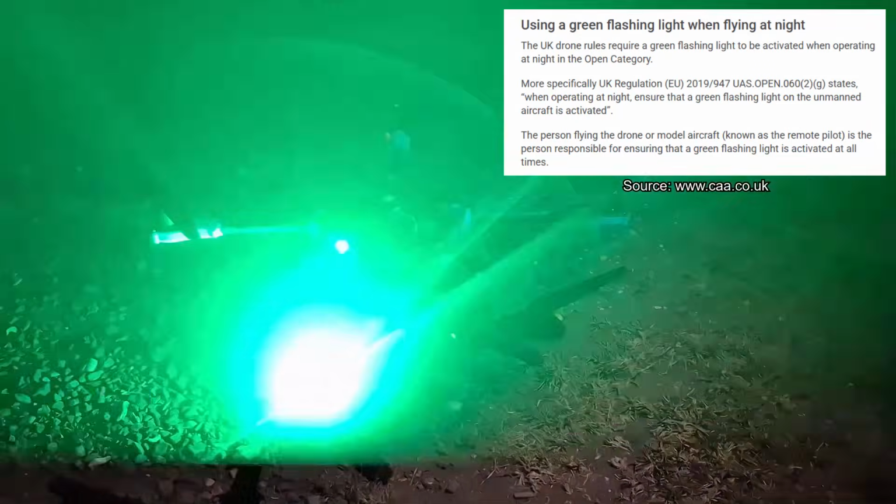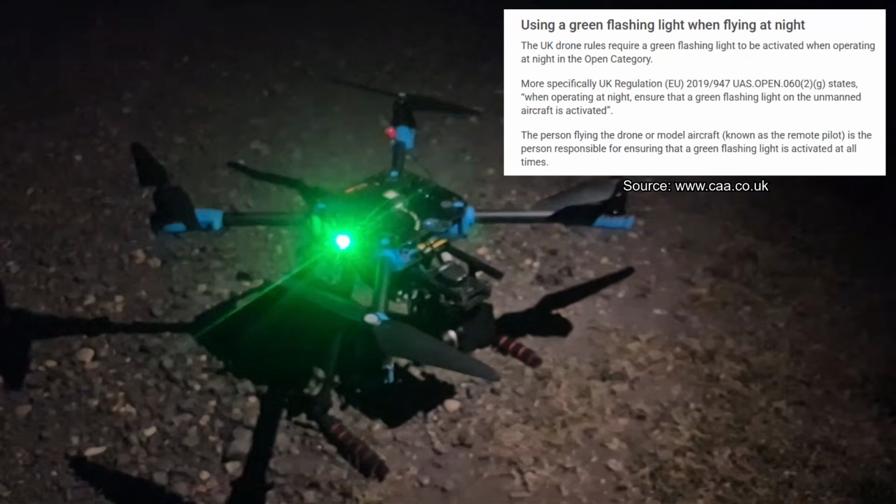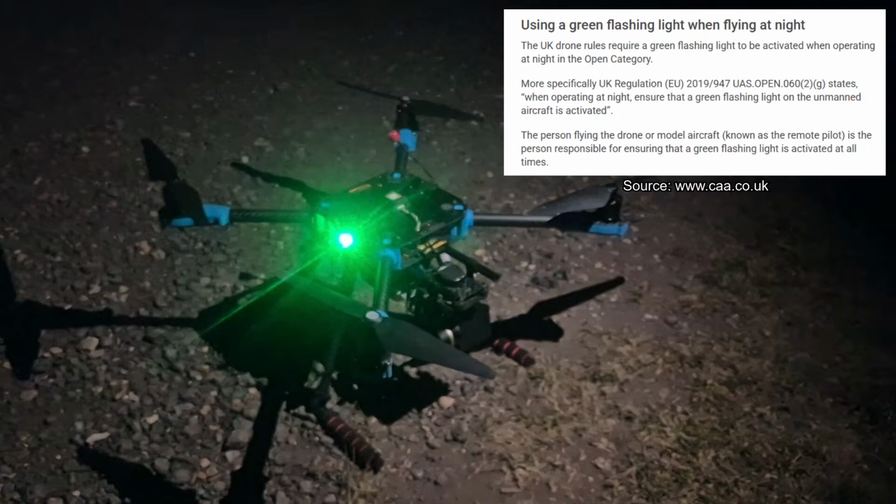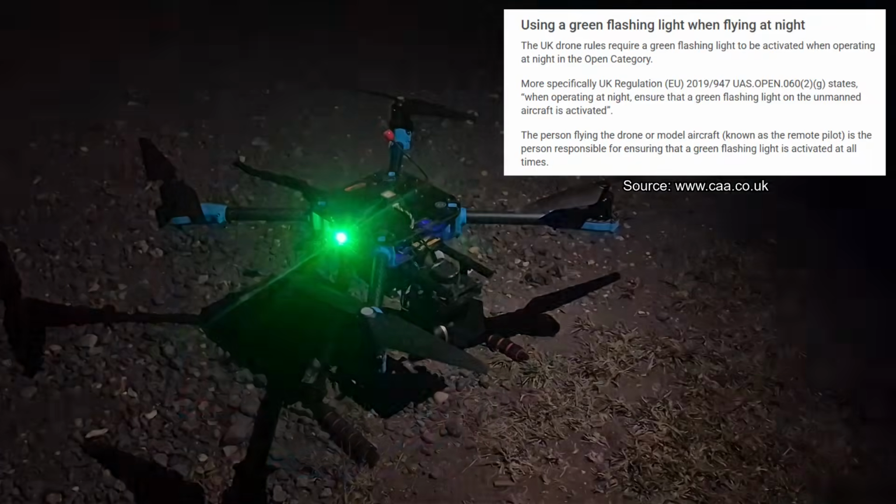Now, to fly drones at night in the United Kingdom, you do have to have a flashing green strobe light on the drone. So as you can see, I've got that. And I had a spotter with me. I didn't really need a spotter because I was flying sort of line of sight, but it was just sensible practice to have a spotter with me.